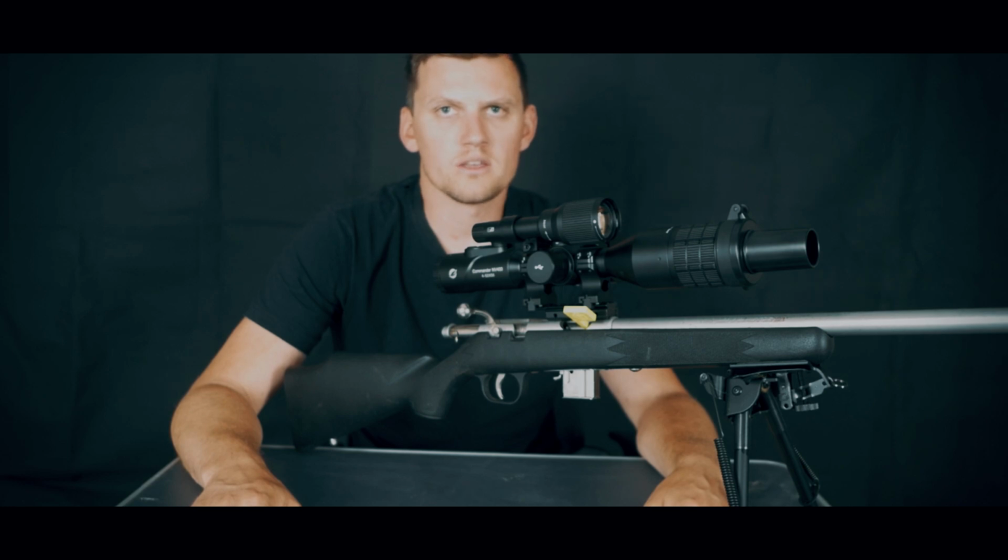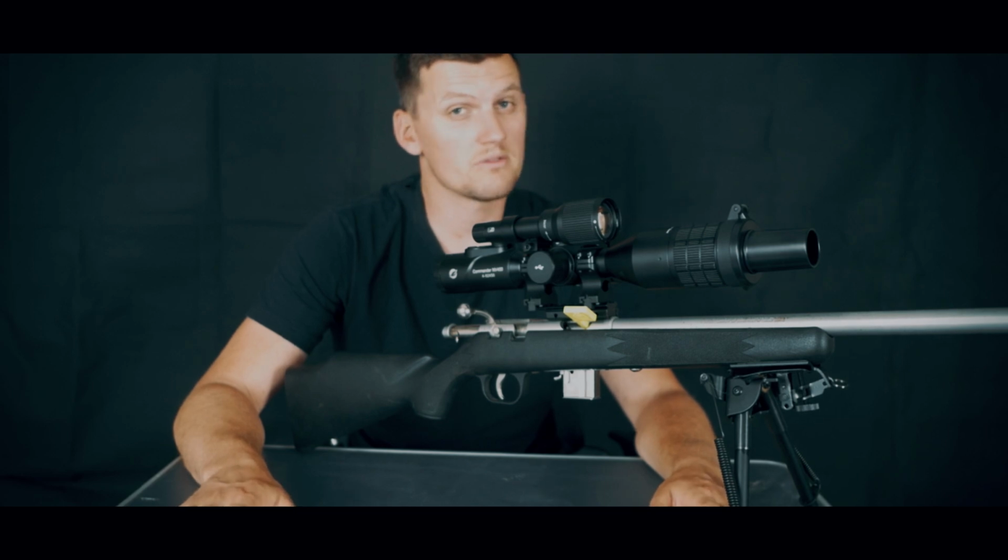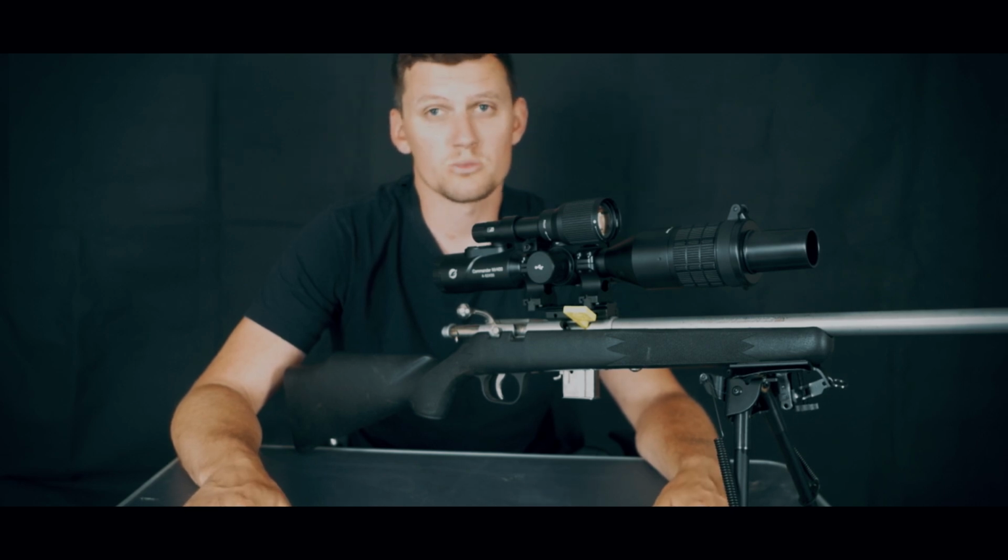Another pro, I think, is the camera capabilities inside the scope. That's a really neat feature that they've got going on here. Another pro would be that it's very, very easy to use. Like I said, I've never used these kind of units before and I did not find it very difficult.